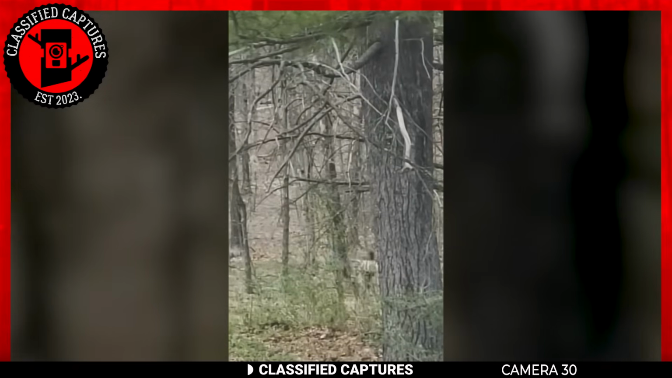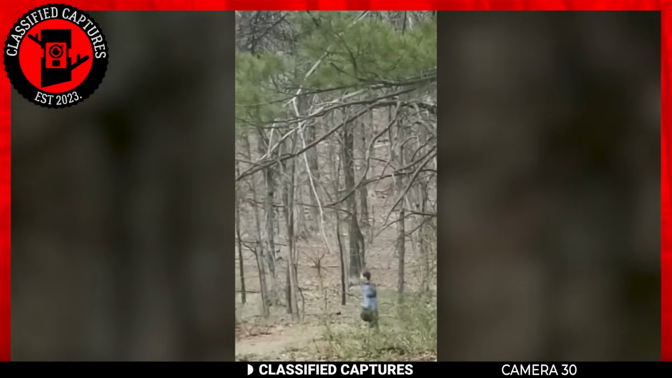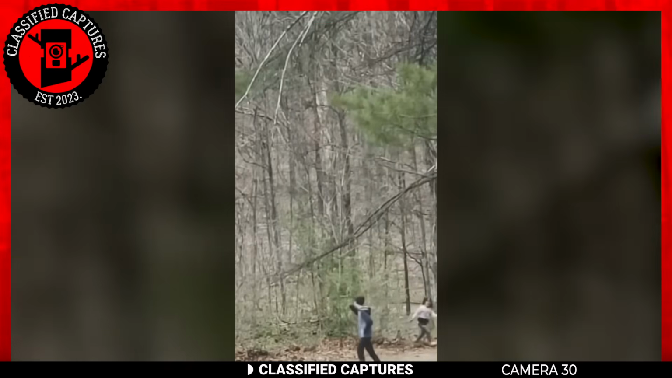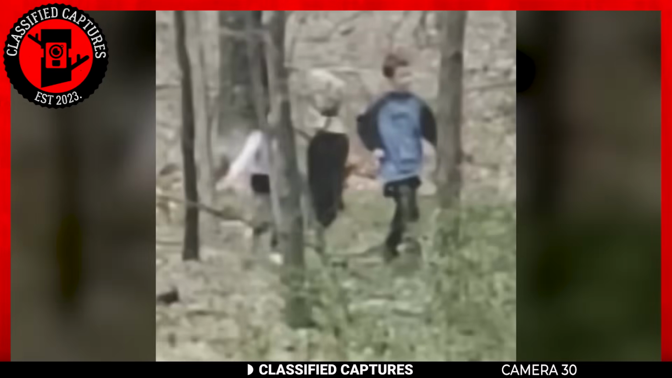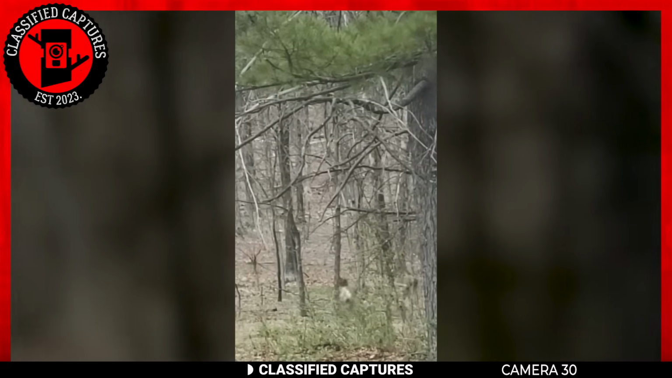Standing at a distance and instructing his kids to run from this ominous presence, rather than rushing to their side to ensure their safety. It raises the question, why didn't he immediately go to them, protecting them from whatever this eerie entity might do? Is he just a deadbeat dad? Or are we simply looking at a hoax meant to throw us off?